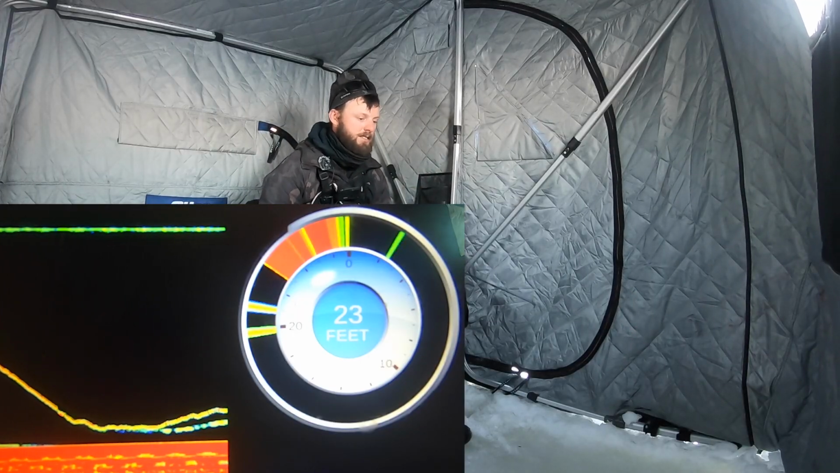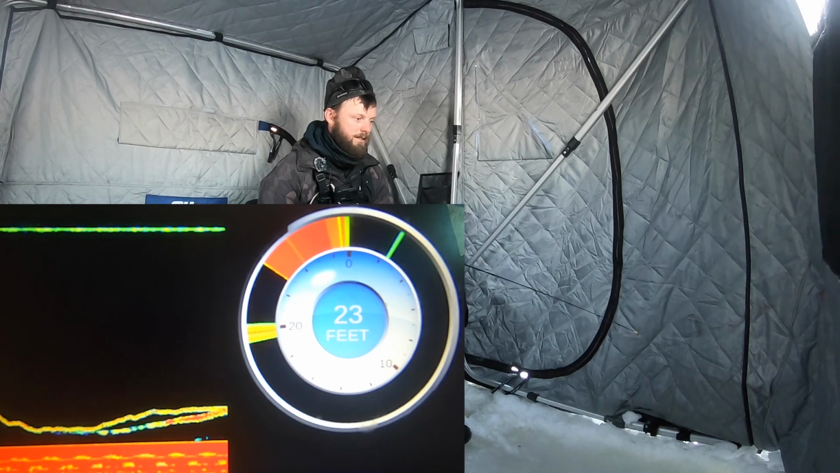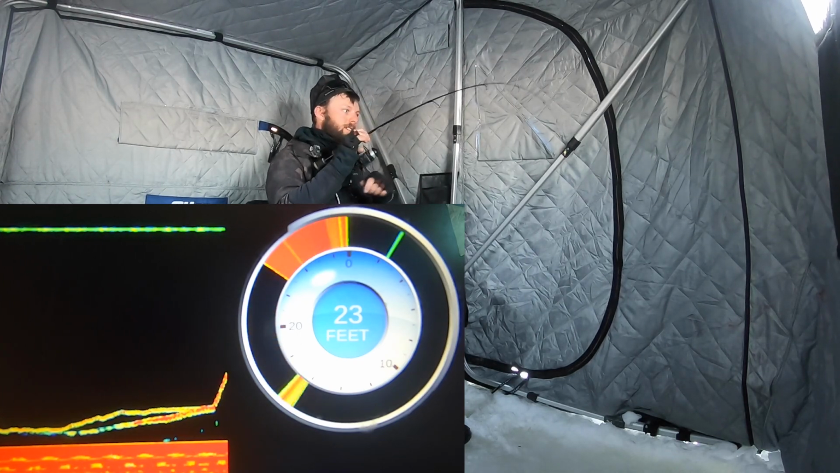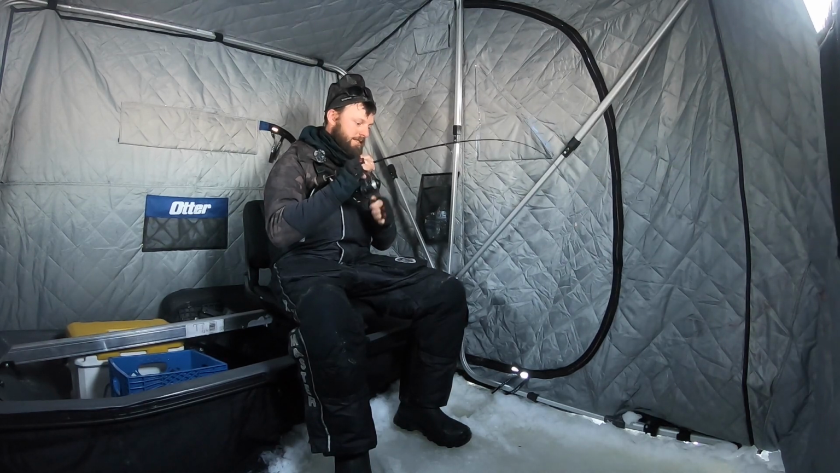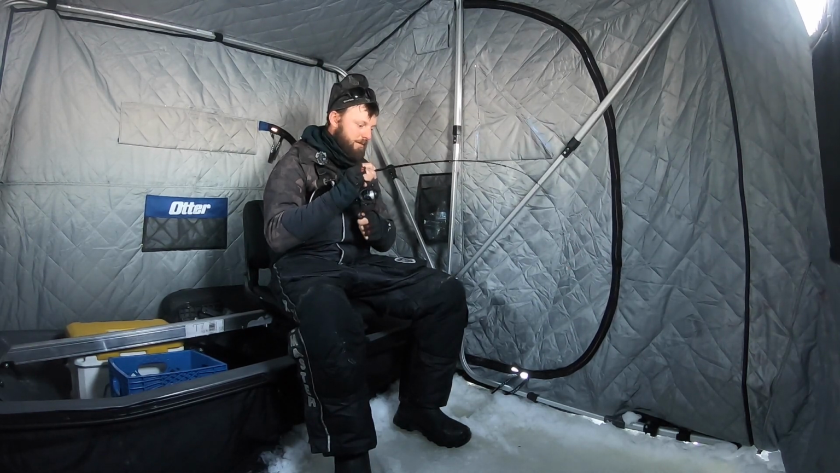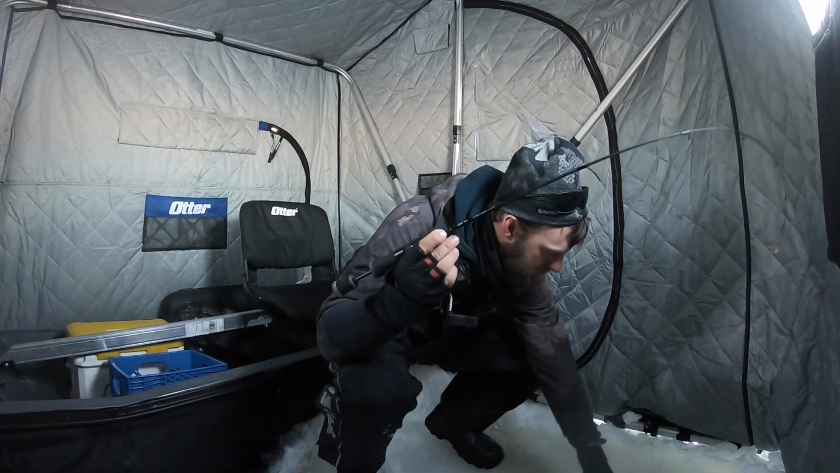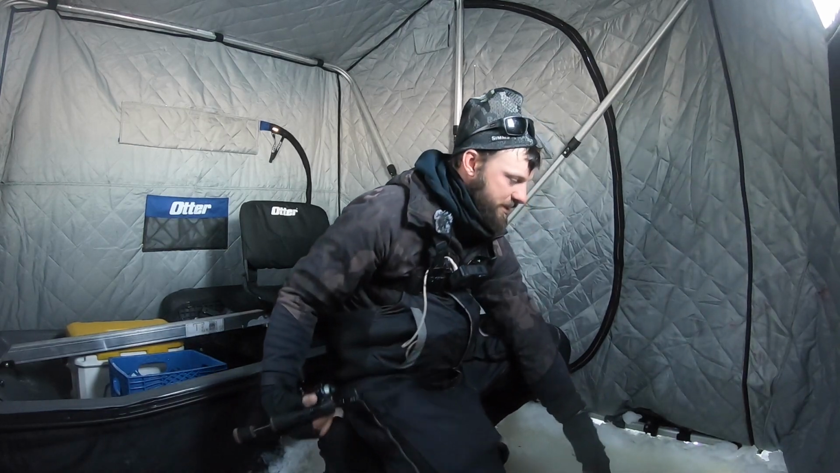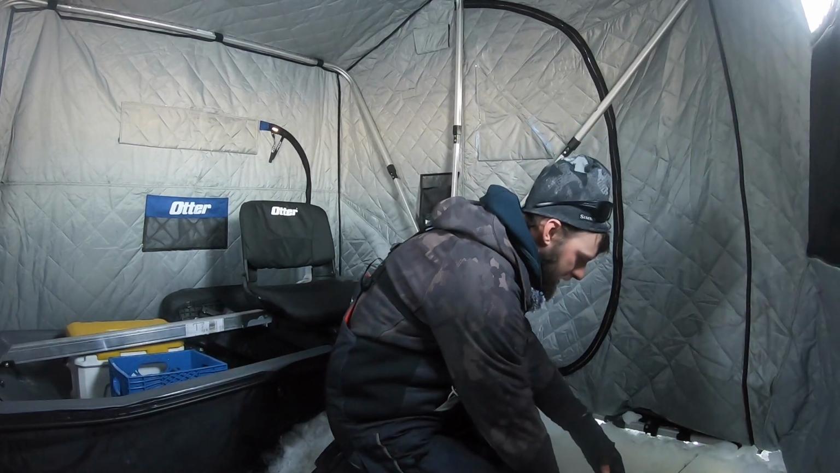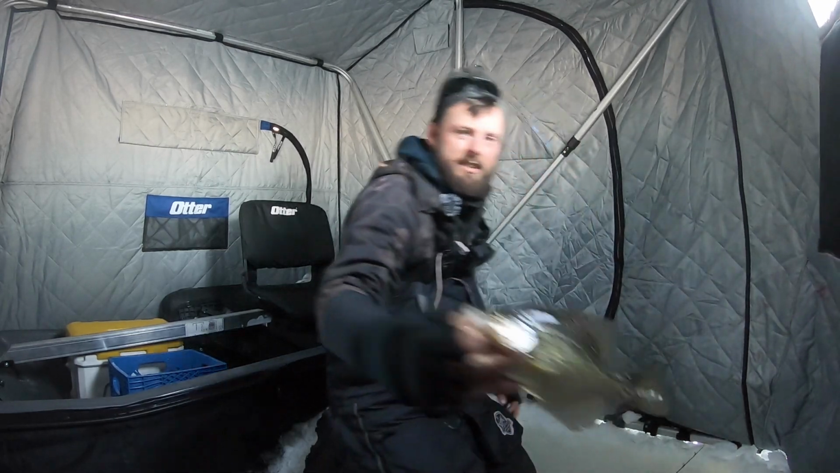Oh man, look at this. Looks like a nice mark. Got him right there. Feels not too shabby. Where you at, buddy? That fish came out of nowhere up high. Came right in. Got a decent crappie right there. We'll take them like that size. It's not the little smaller guys we were catching just a second ago. Popped off quick. There we go.